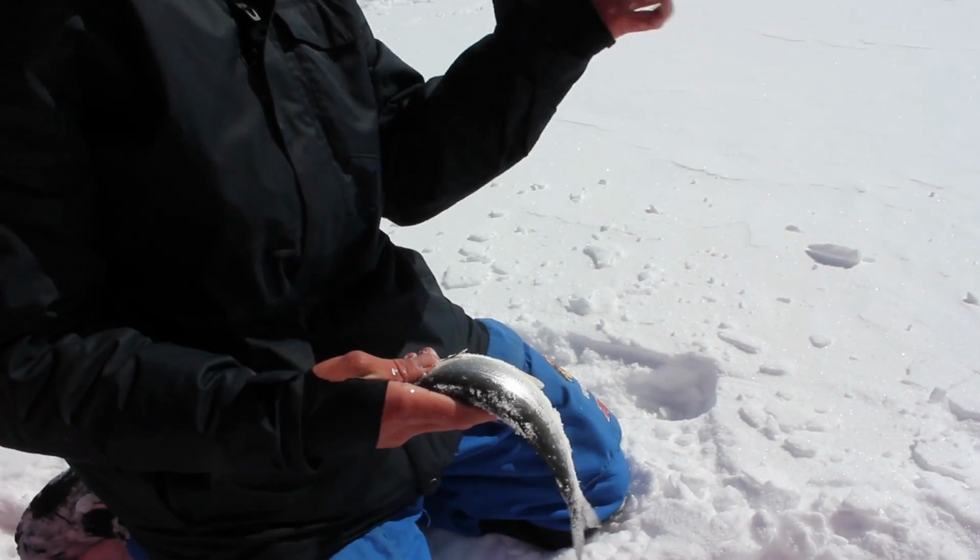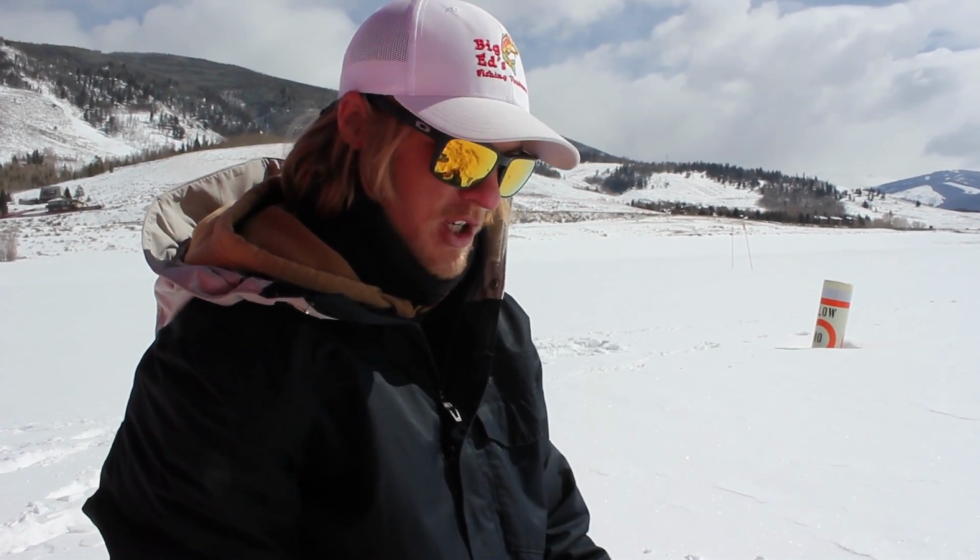They don't get that hook jaw like the males. Yep. They'll just keep this silver color. And after they spawn, these guys usually go out to about 80 to 100 feet. And so what are you in? About 40? 45, yeah. So for him, it's pretty shallow for them to be up cruising and eating.